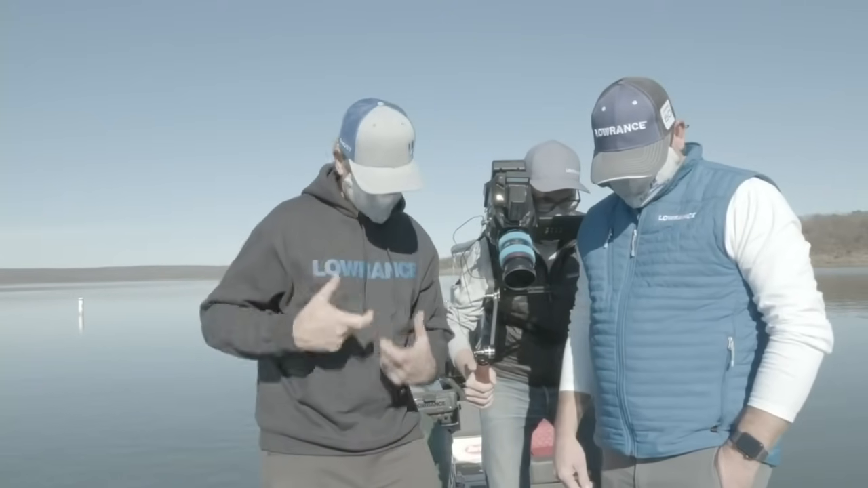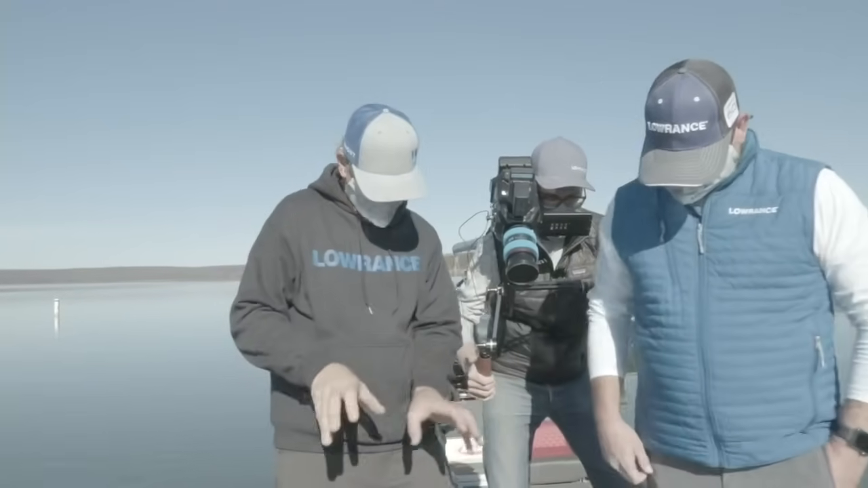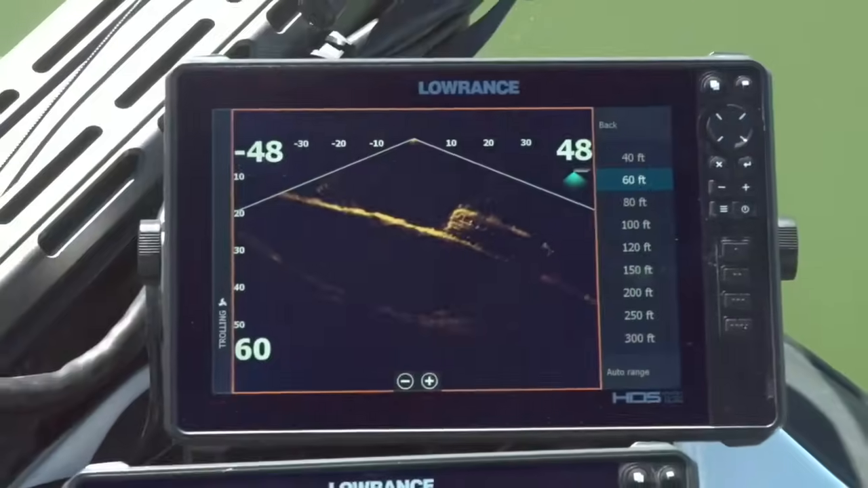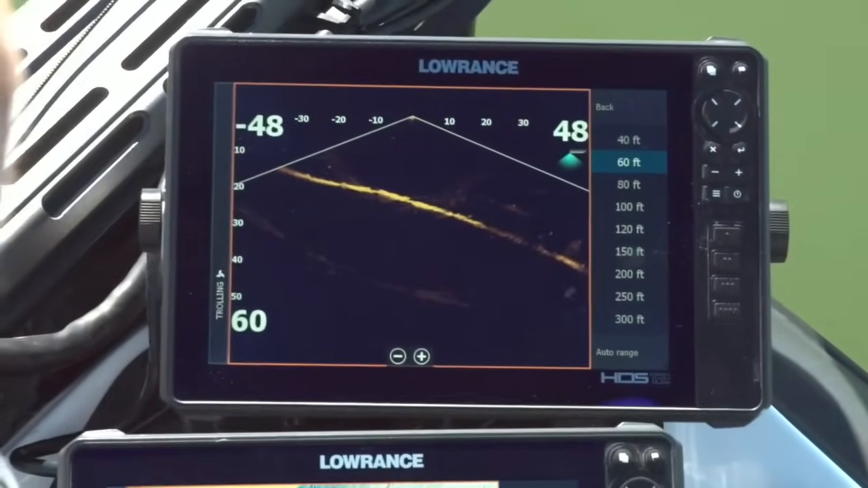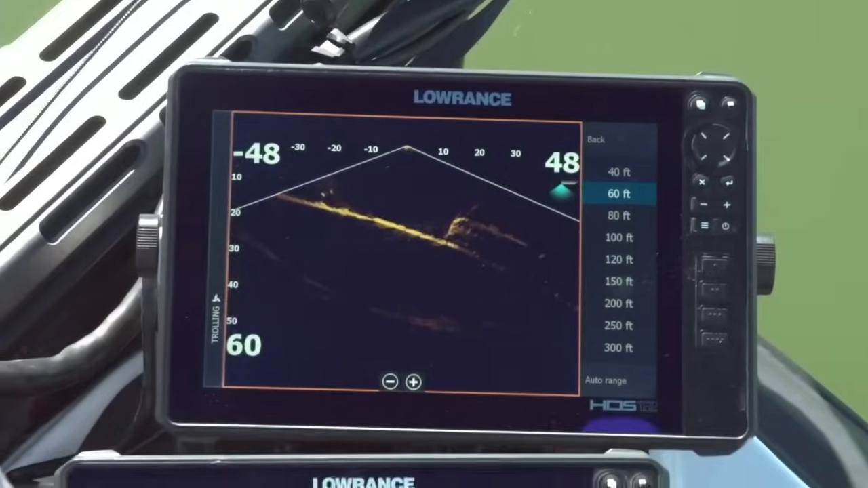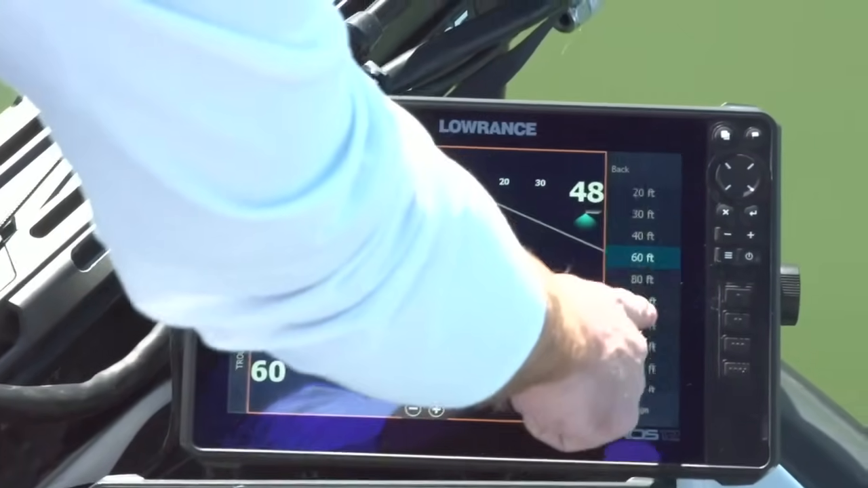So those are the type of things that, when I'm reading the screen, I'm not just looking at the screen. I'm trying to put everything in perspective. And now you're going to get a better look at the school bus. It's kind of laid out. But the clarity on this is just absolutely phenomenal.